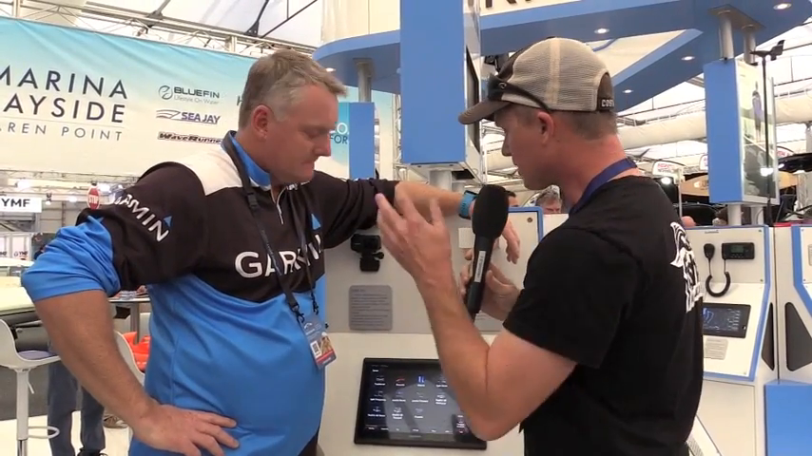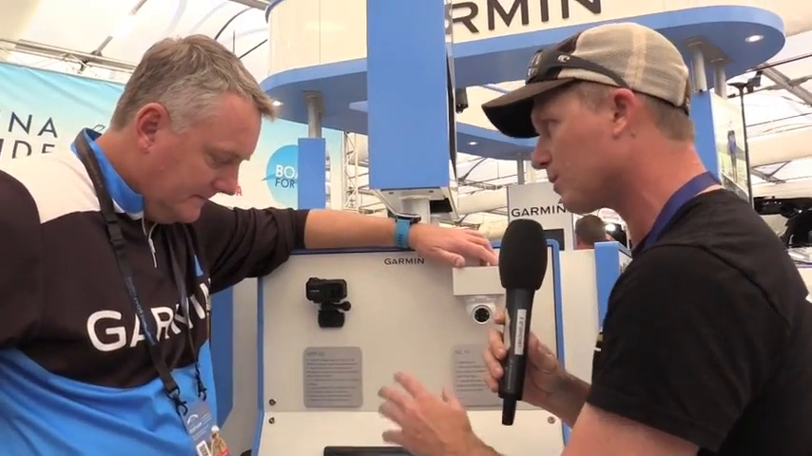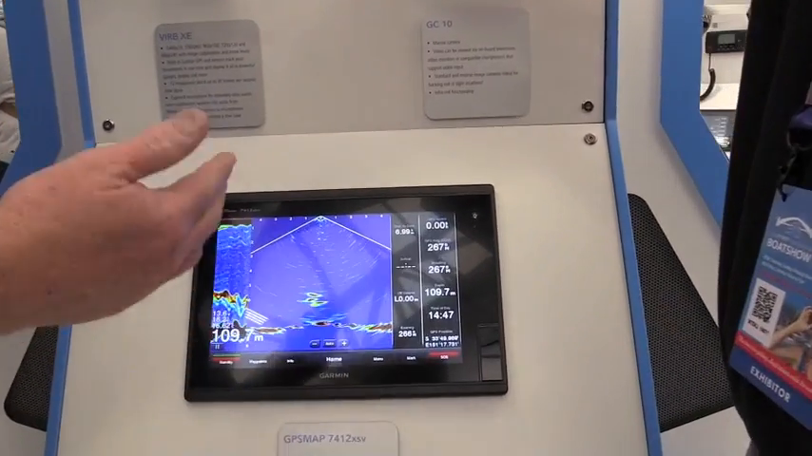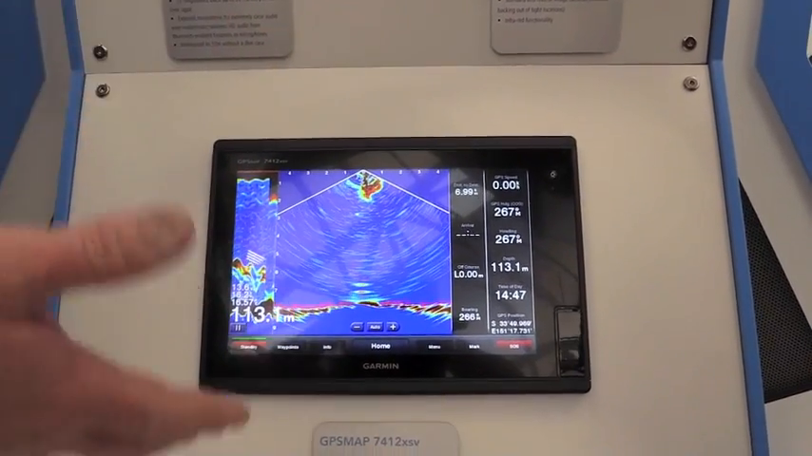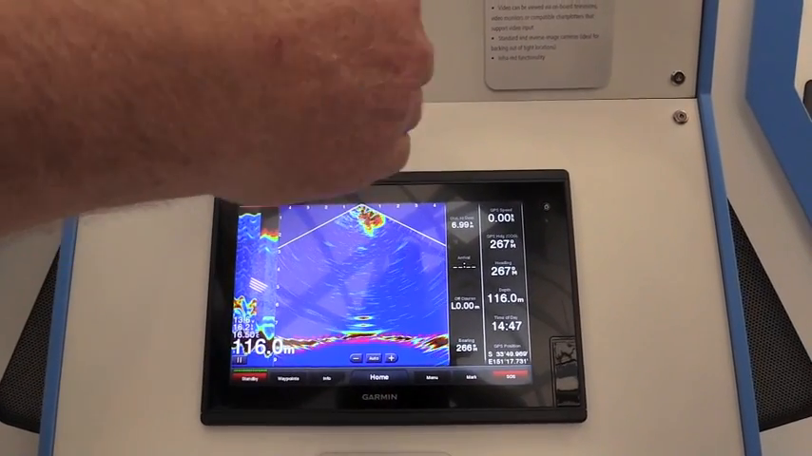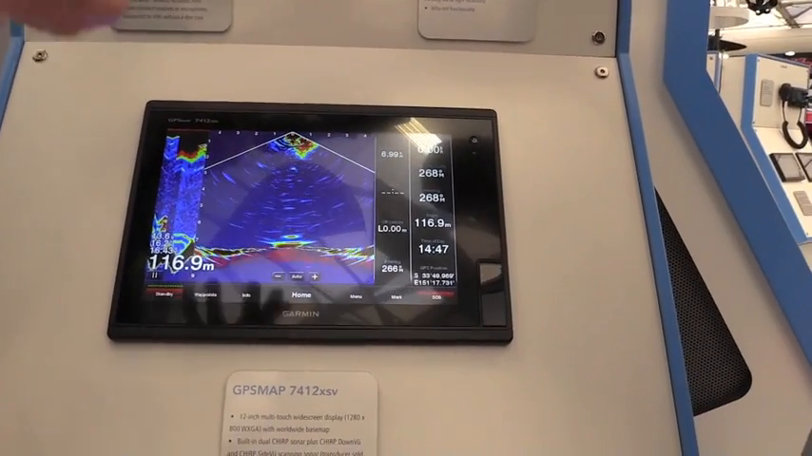So firstly, show us what it looks like on a unit. We've got it here, one of the GPS map units. Show us what it looks like. So everybody's used to your traditional sonar, but this is live view down. The big thing with this is the whole screen is refreshing all the time. So you haven't got any historic, right to left movement. It's actually refreshing the whole screen.